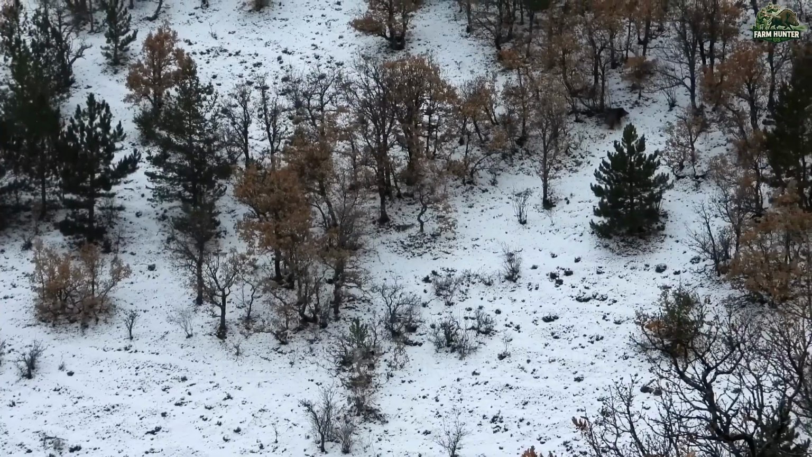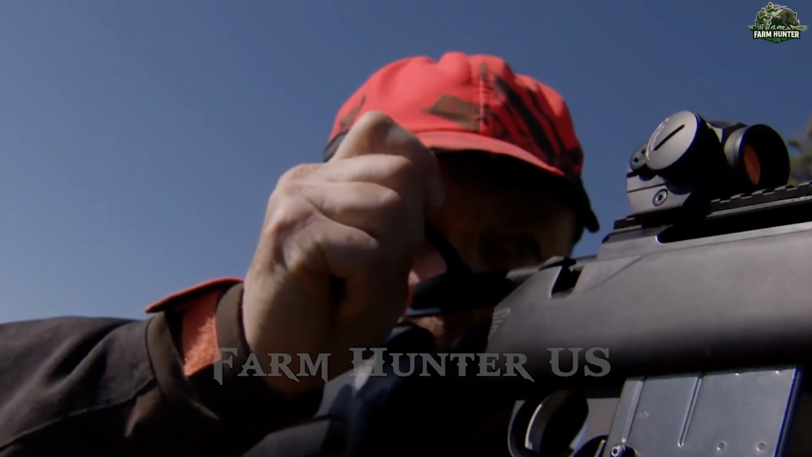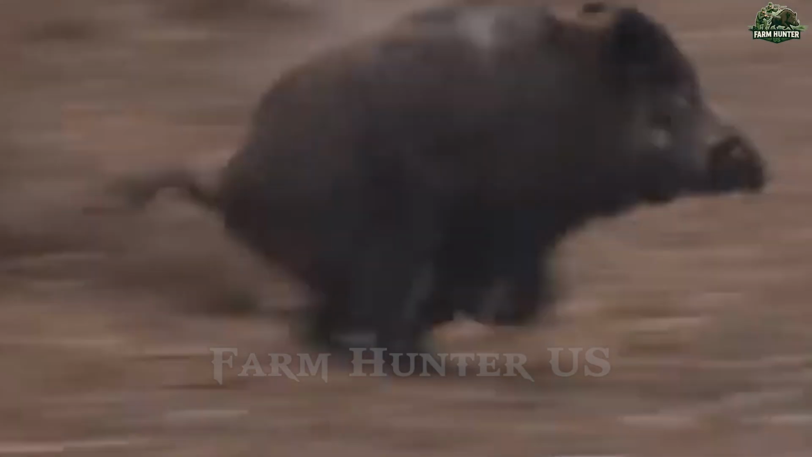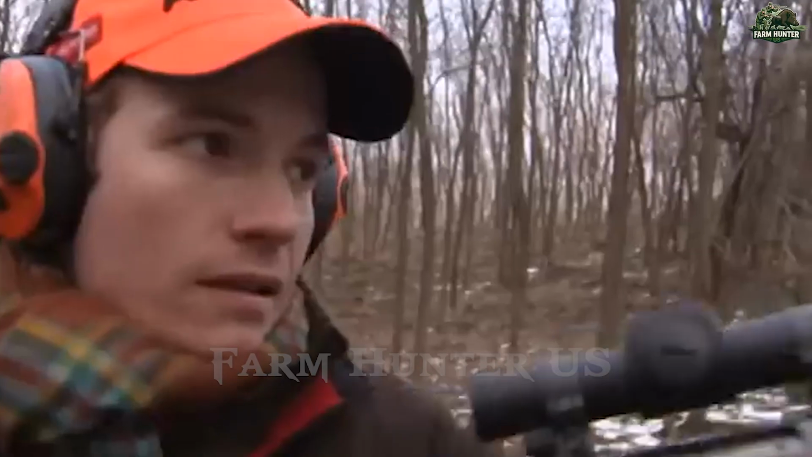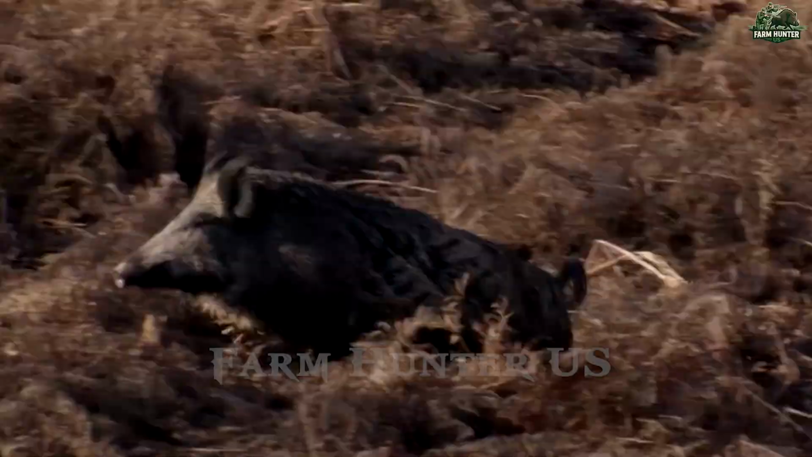Using a time-tested hunting strategy, we broke into smaller teams and fanned out across the snowy terrain, aiming to flank and isolate stragglers. One massive boar, nearly invisible against a patch of shaded ground, emerged while rooting through the snow. From over 500 meters, I took the shot, and it hit home. The boar collapsed without warning, its strength no match for the precision of the bullet.